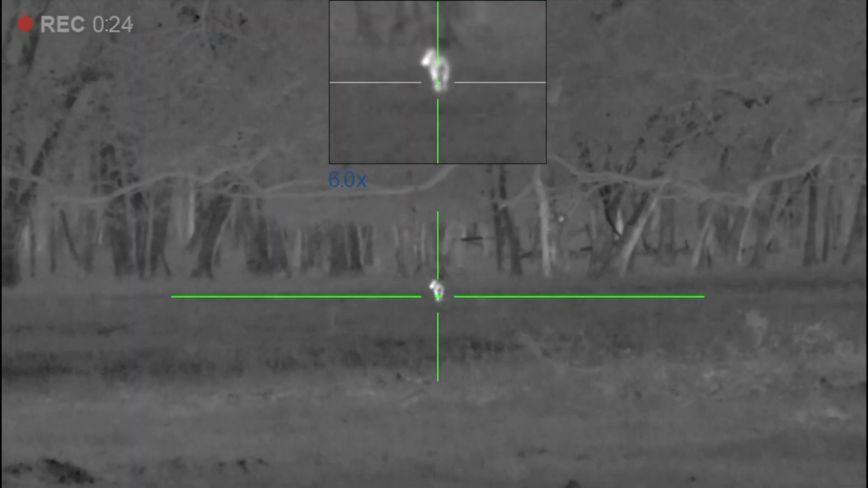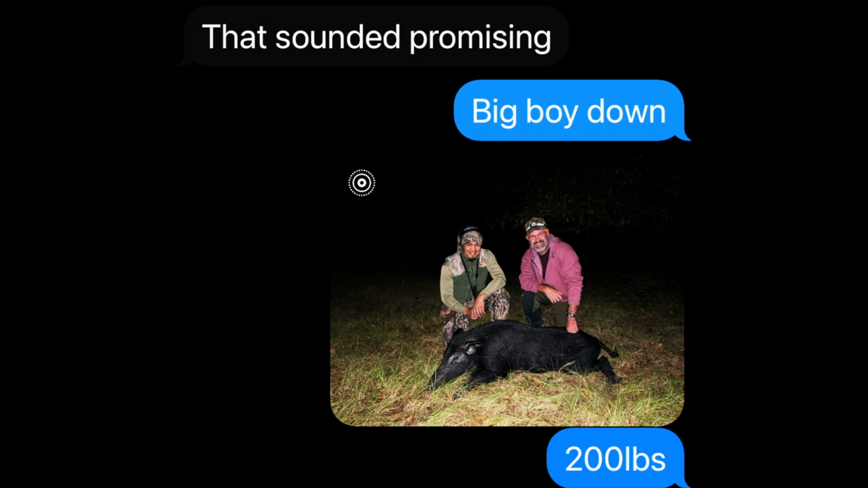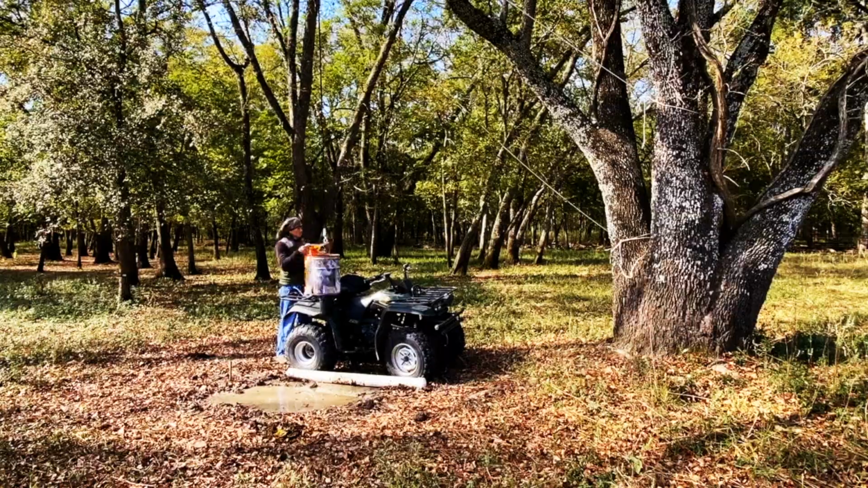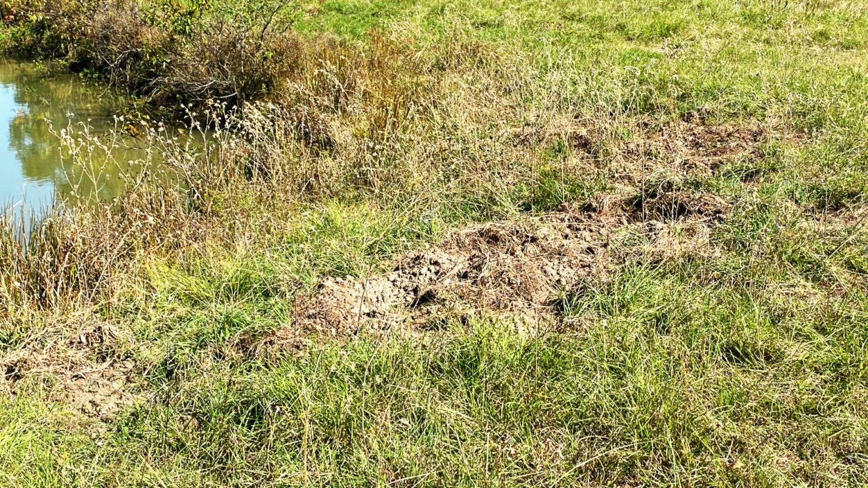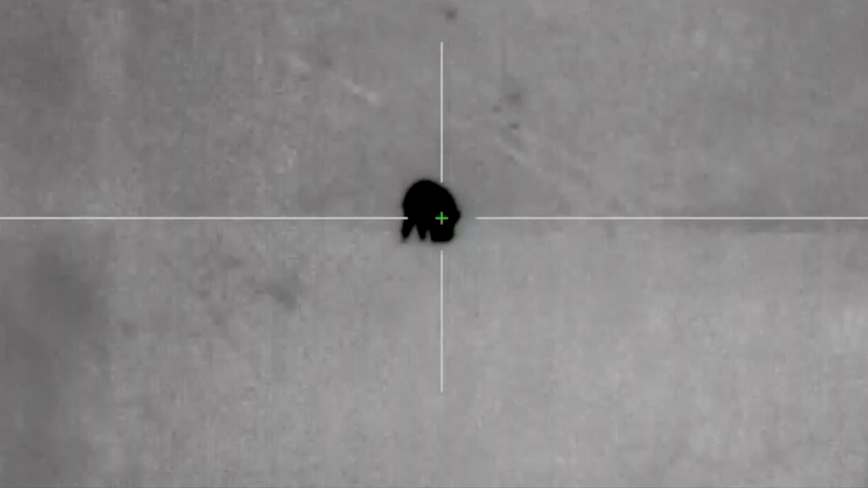Sean and I had a lot of fun watching Mother Nature adjust to the extreme climate change. This big boar was just a bonus, and the landowner was definitely happy. We were going to be hunting this property hard until we could get into this big sounder. I set up my feeder and installed a game camera. I'd really like to catch them in the open field where we can both get multiple shots on these hogs. So until then, stay tuned for my next adventure.